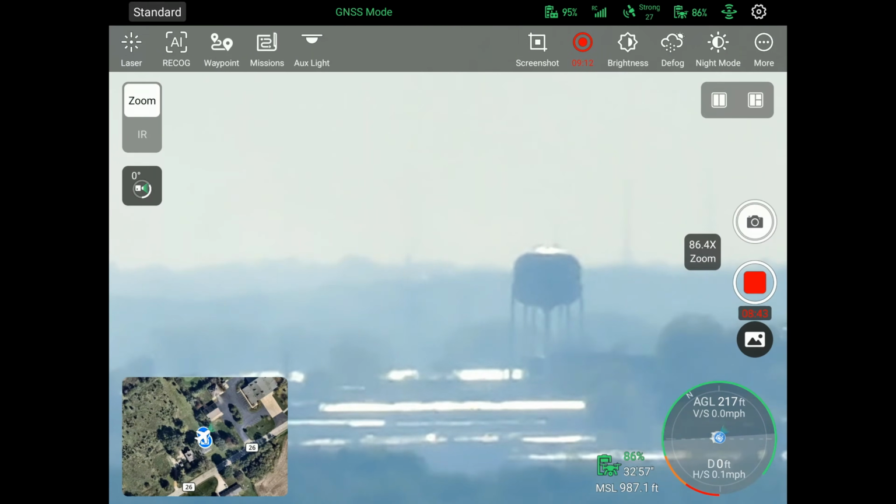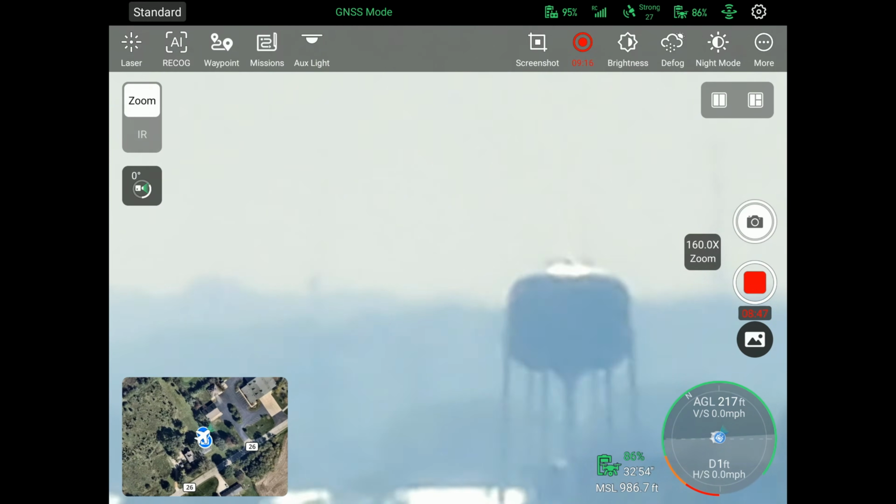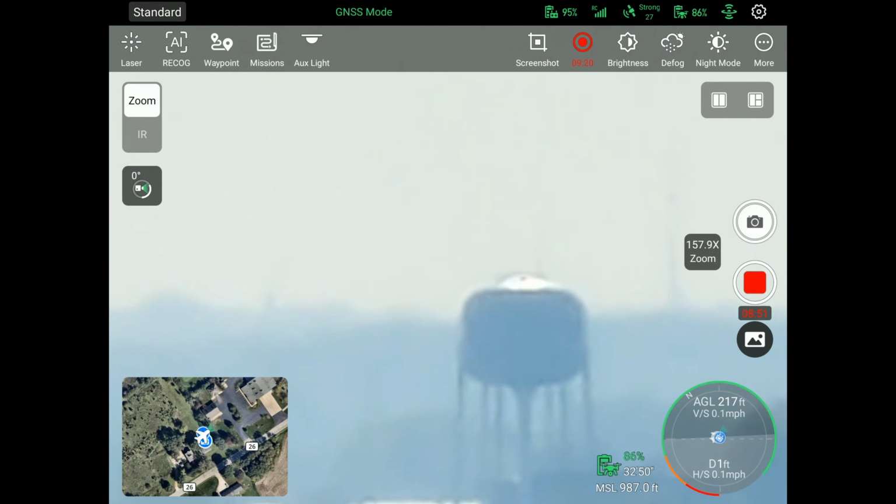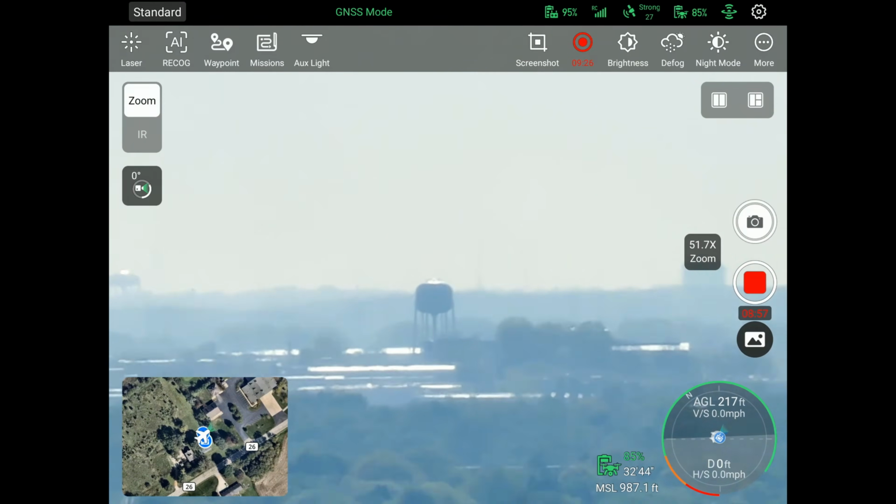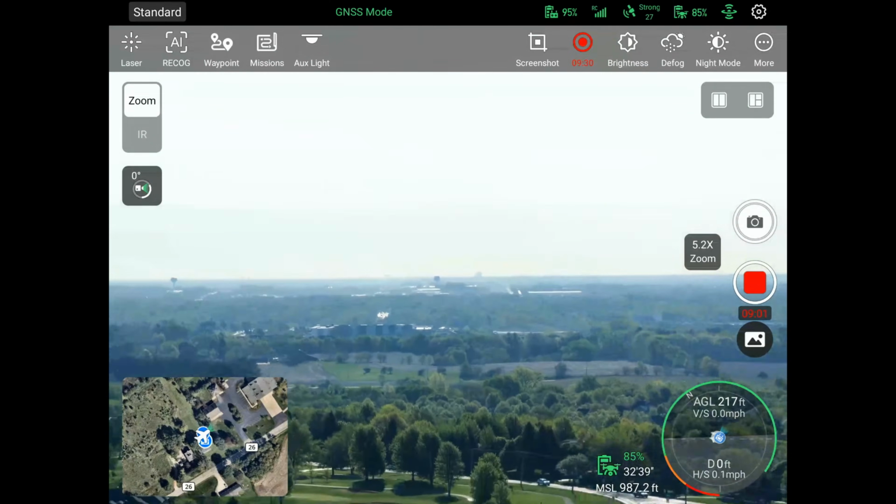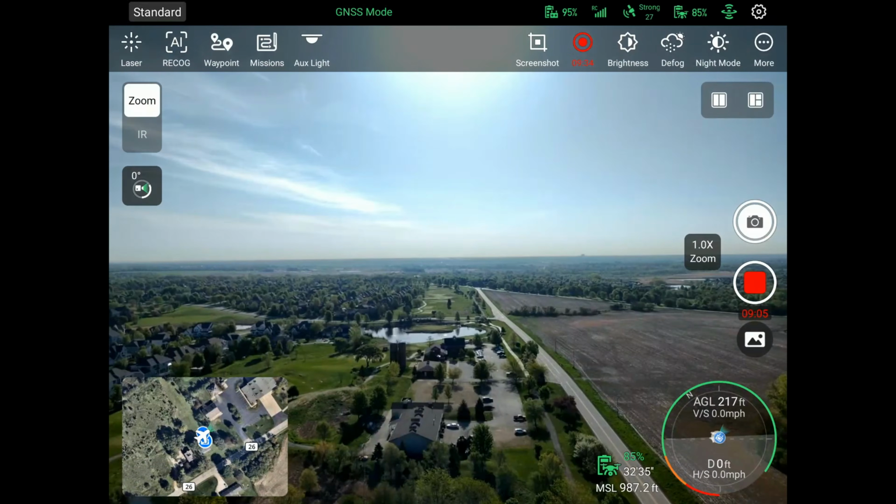So the further you zoom in, the harder it is to control. Also, the further you zoom in, the more digital it's gonna get. So it's gonna get real blocky, obviously, but still, like at 160 times zoom, you are not gonna have to get close to anything if you don't want to. So you can keep your distance far away, and that's a good thing.